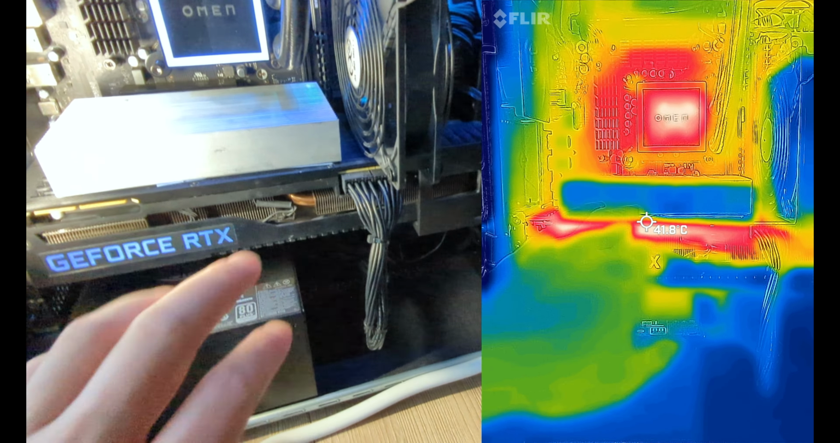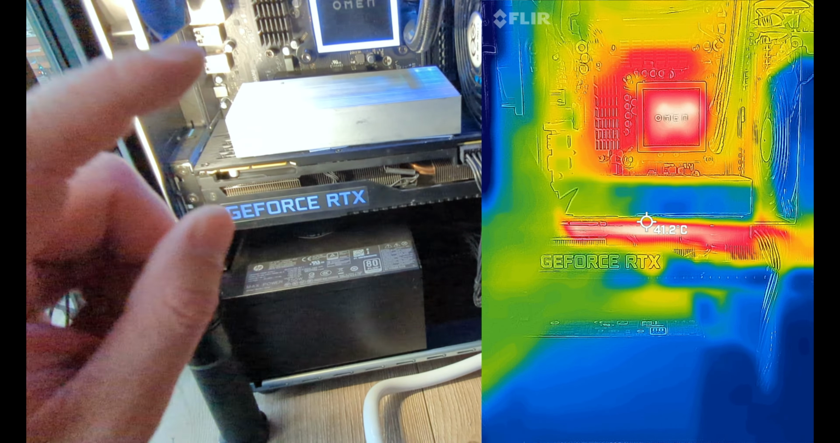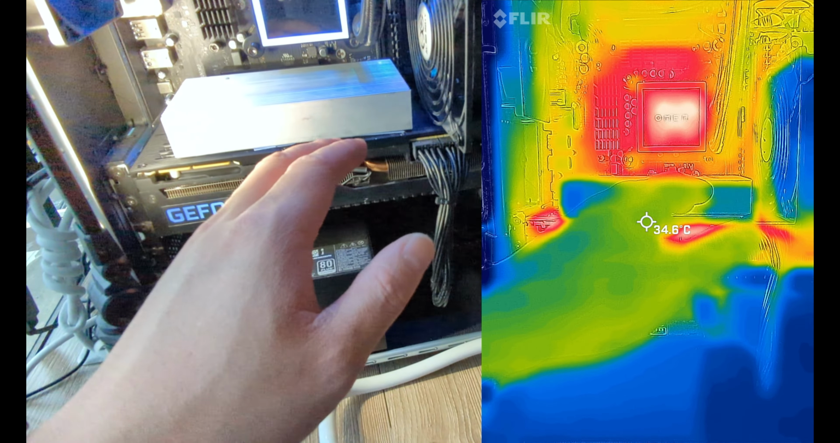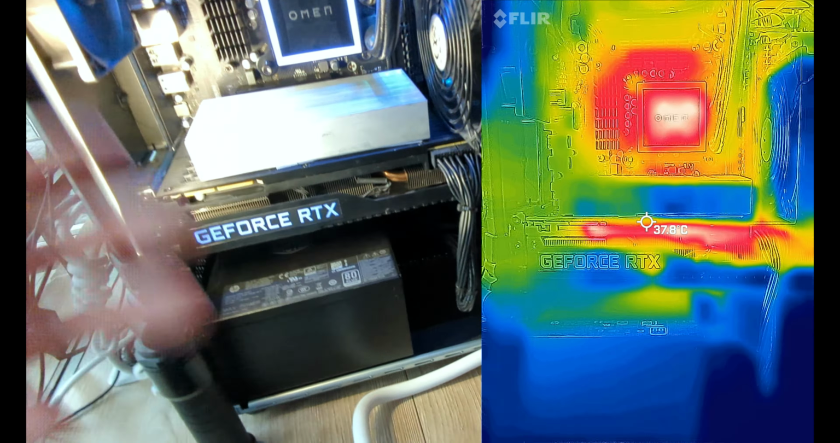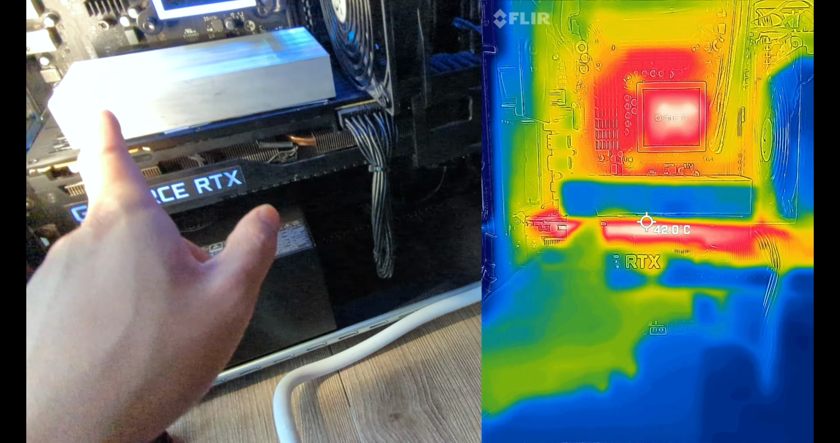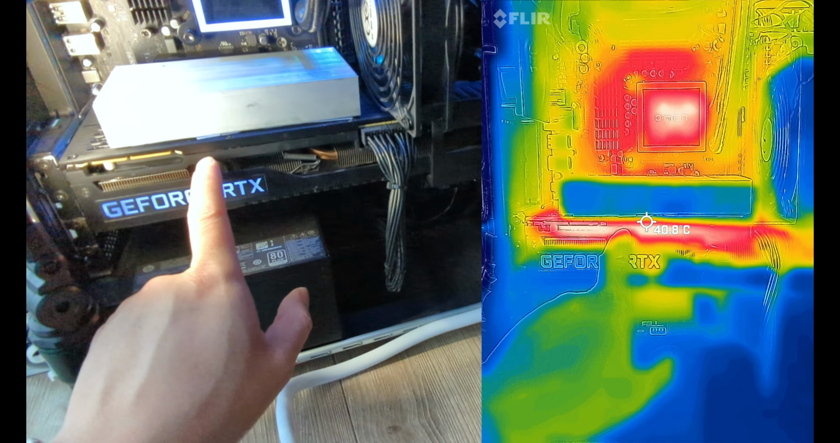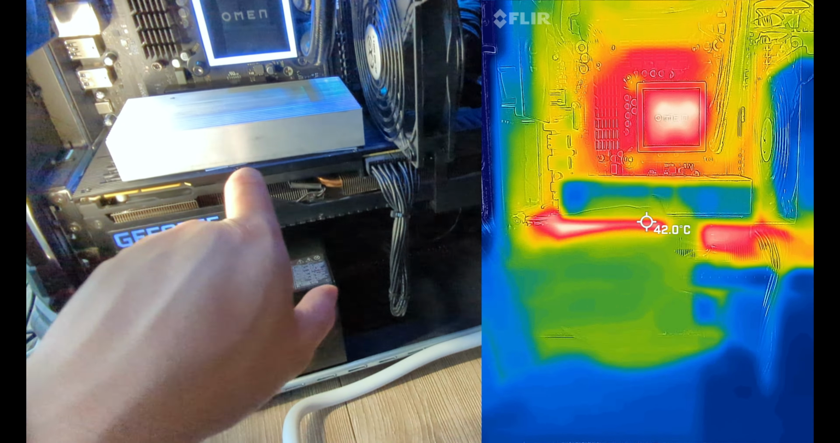If you have two adjacent surfaces, heat will transfer. For instance, if this was hot and I touch it with my cold hand, my hand will heat up and this will cool down slightly. So that's conduction. What we're doing is creating conduction right here by having contact from the memory chips on the back.